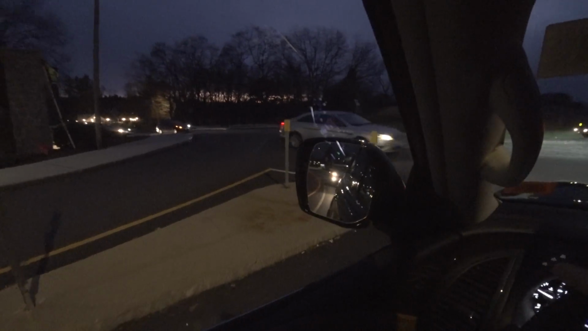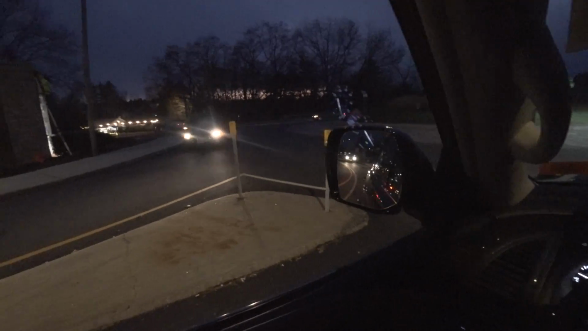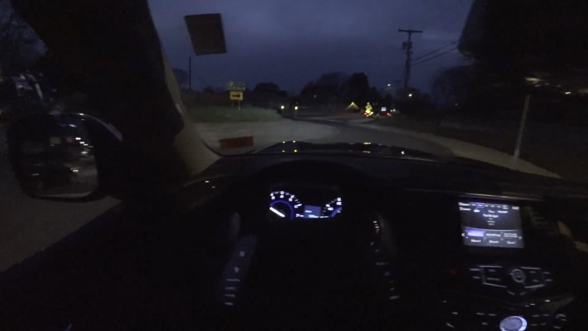If you want an up-high driving position, yeah, this has it. You're sat very up high. I do believe this is body on frame. I'm like 99% sure of it.